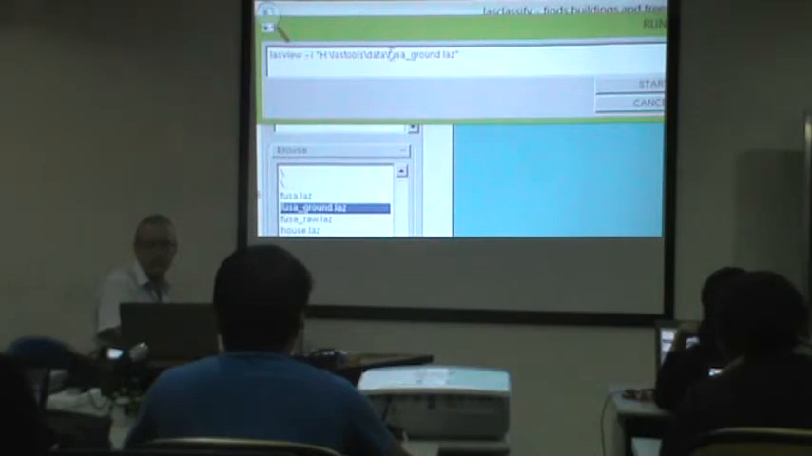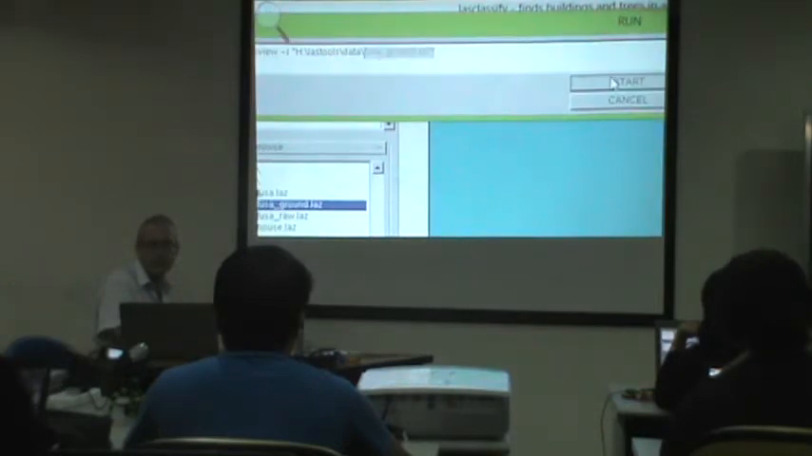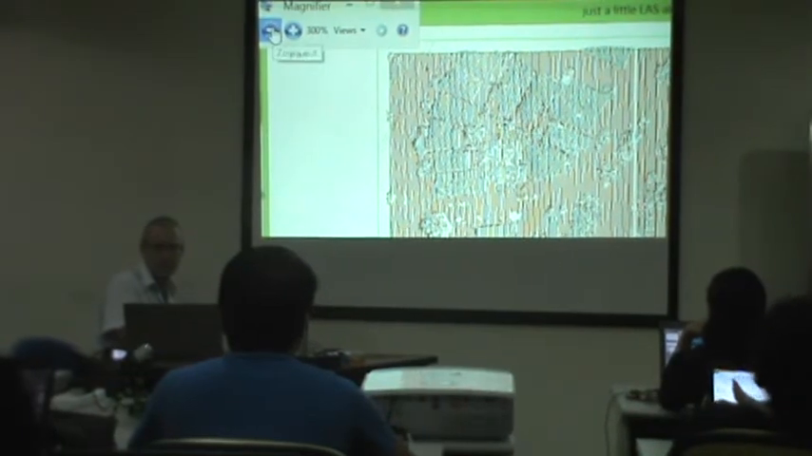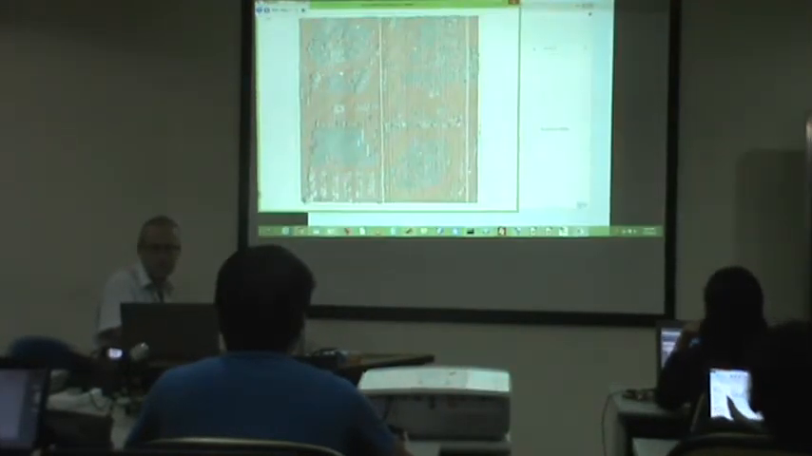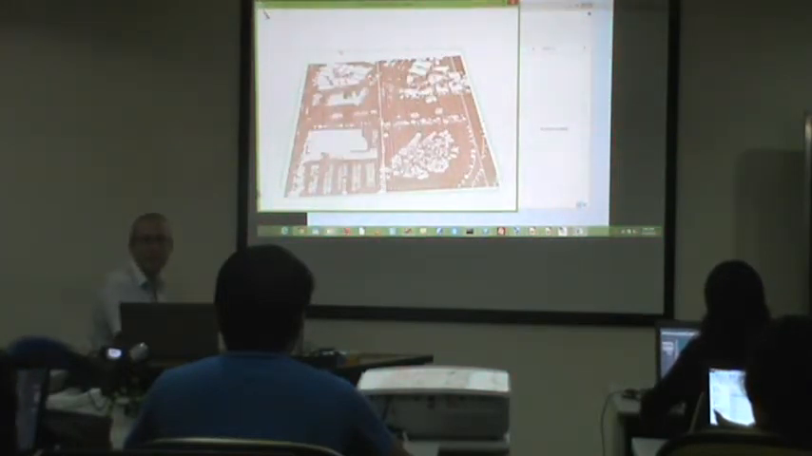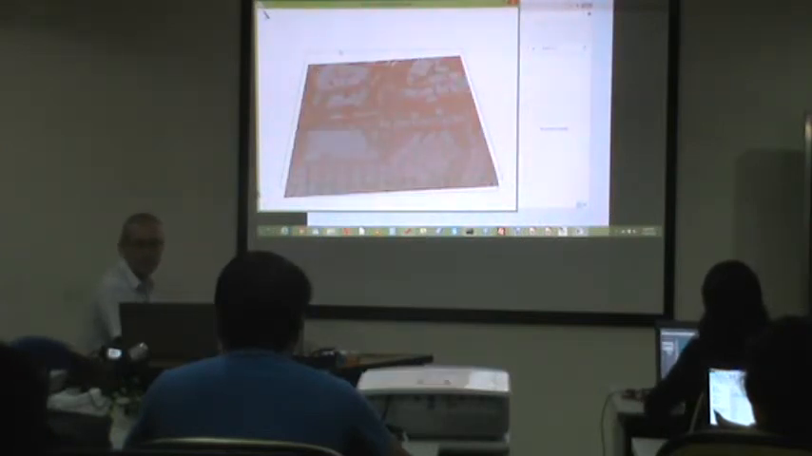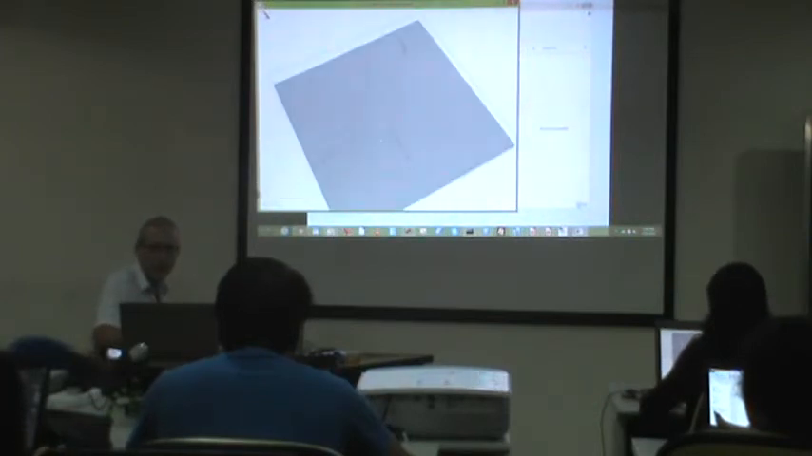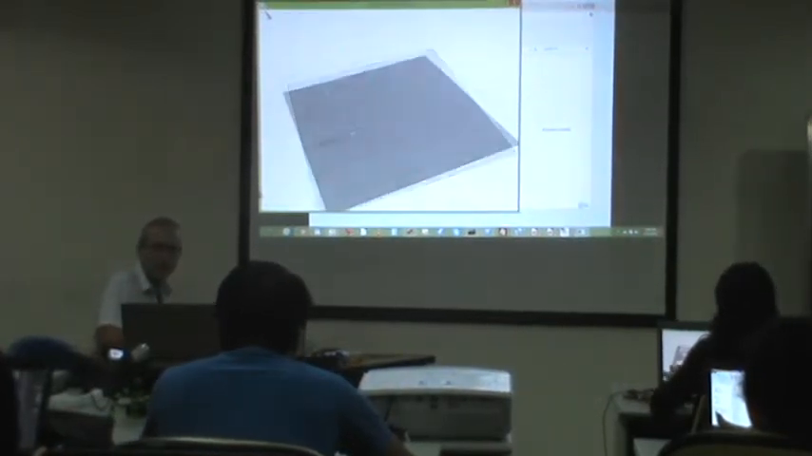I'm just viewing this file. Now I press G, I only get the ground points, and I say T to triangulate them, and I say minus to make them small, and beautiful ground.